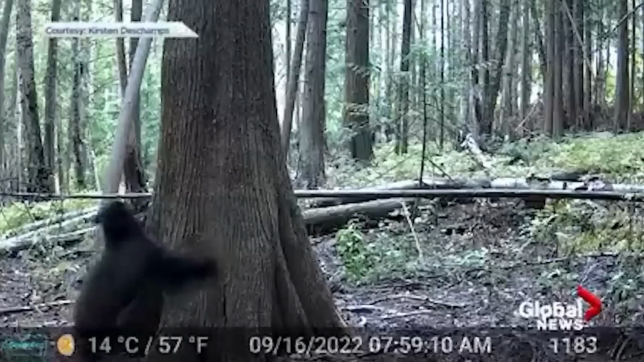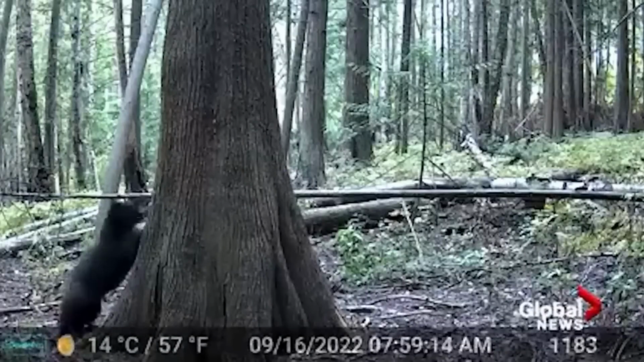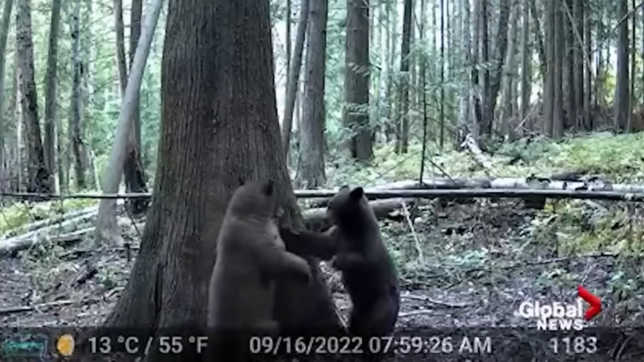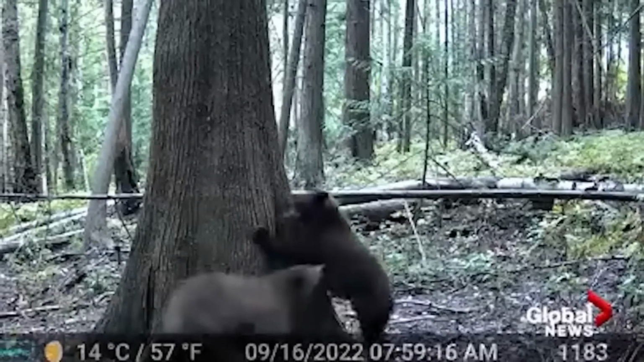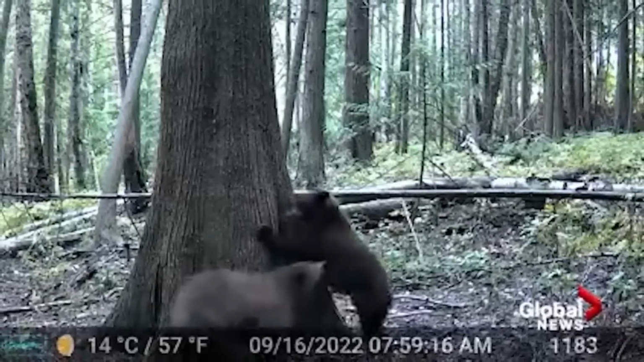At first, the scene seems like a playful interaction between the two bears, having a good time. Towards the end, after a few rounds, both bears stop and seem to hug each other in a way. I believe it might be their playful nature, but it's still a bit unusual.